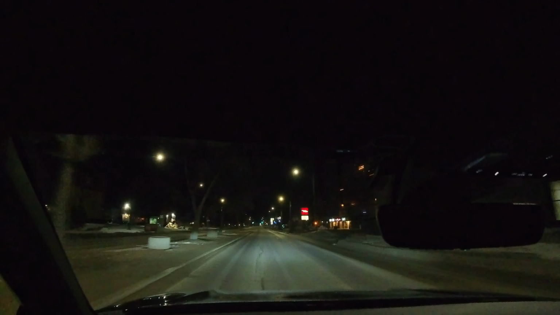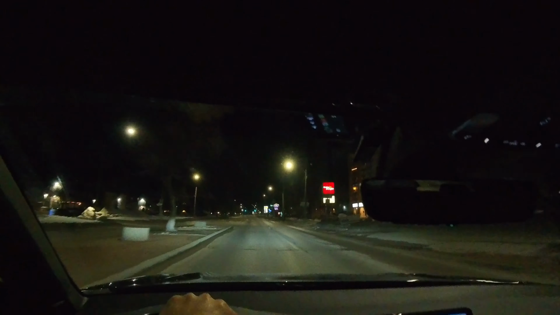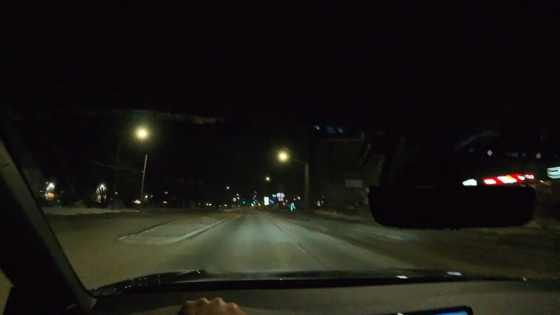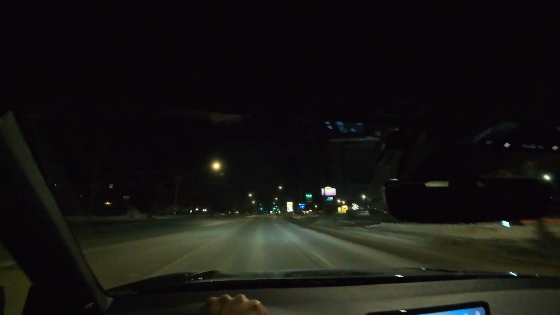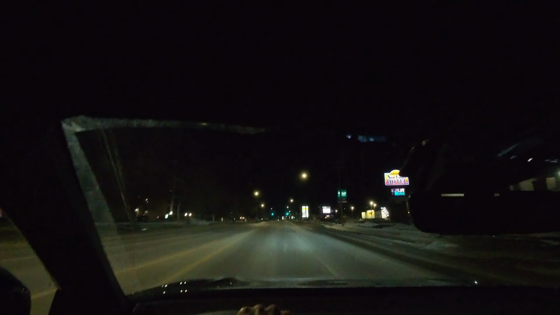Man, these roads are cooked, bro. The city I live in, these roads are actually trash, bro. I'm not gonna lie, man. It goes from one straight road to just being fine, to completely pothole, bottom out your car. It's horrible. I'm not gonna lie, it's horrible.